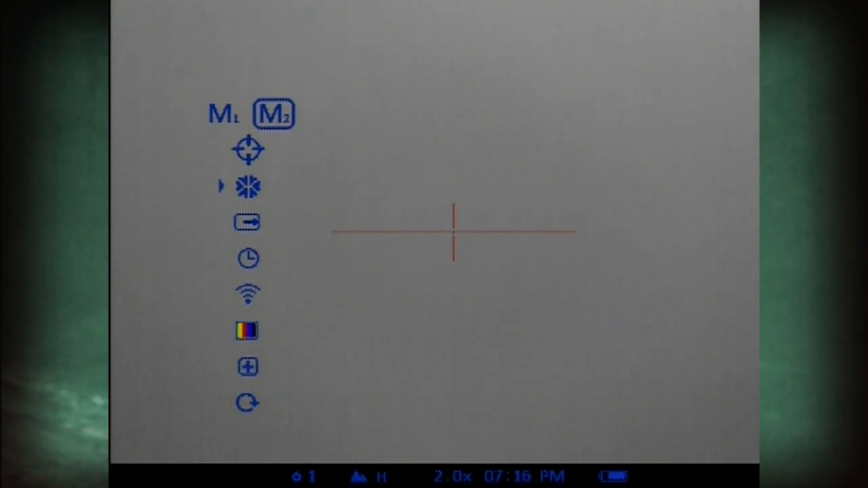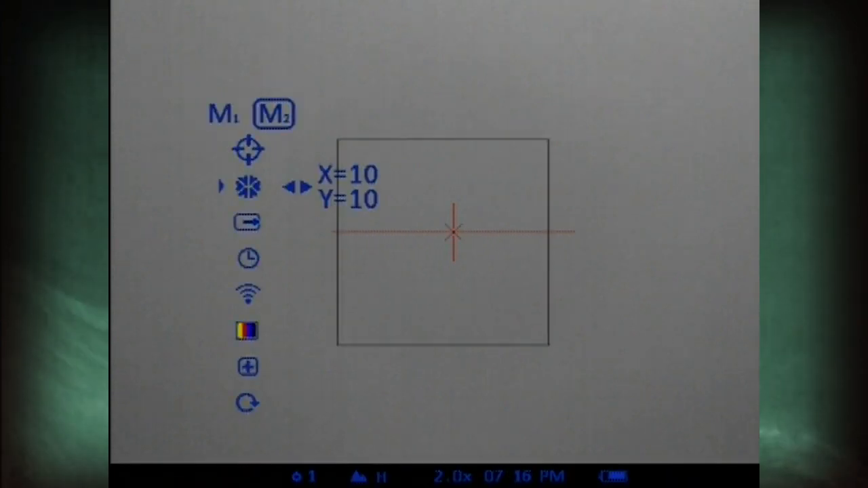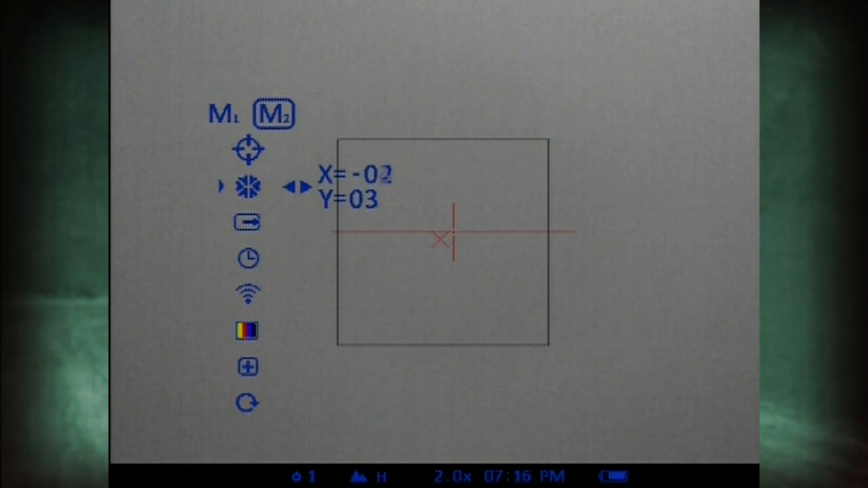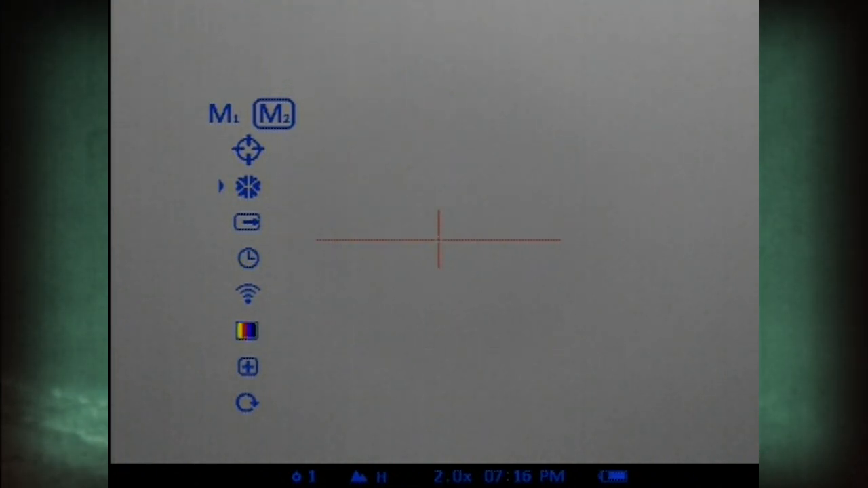Before using the freeze function, aim at the center of your target and take a shot. Now select freeze function in submenu M2. You now have 30 seconds to aim at your target and press any button on the scope to freeze the image. Once the image is frozen, move the auxiliary cross, horizontal or vertical, until you reach your point of impact. Long press the controller to save your zero settings.